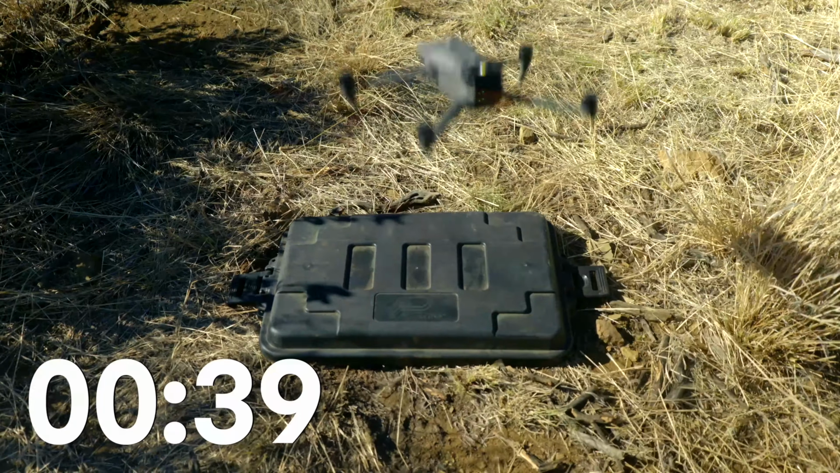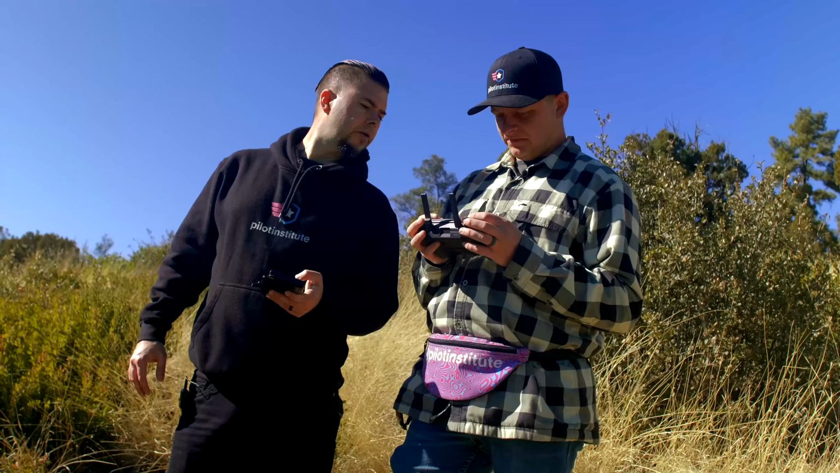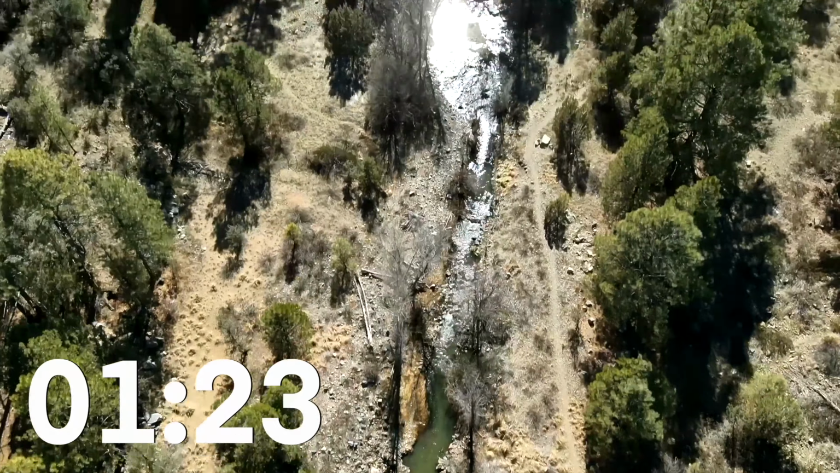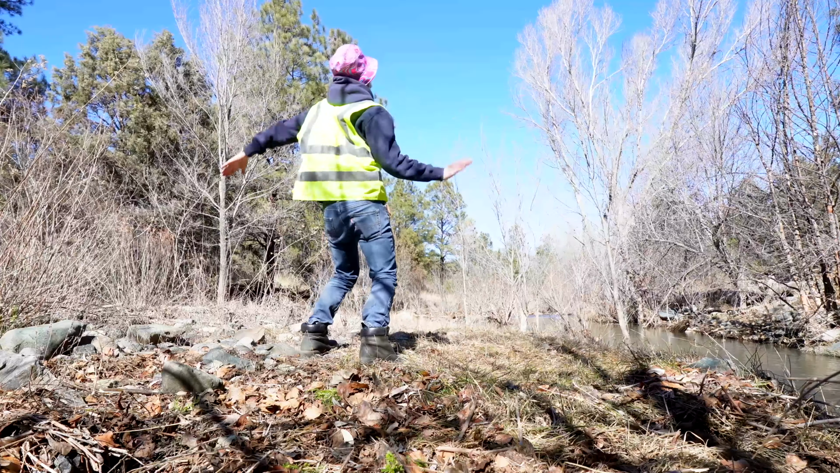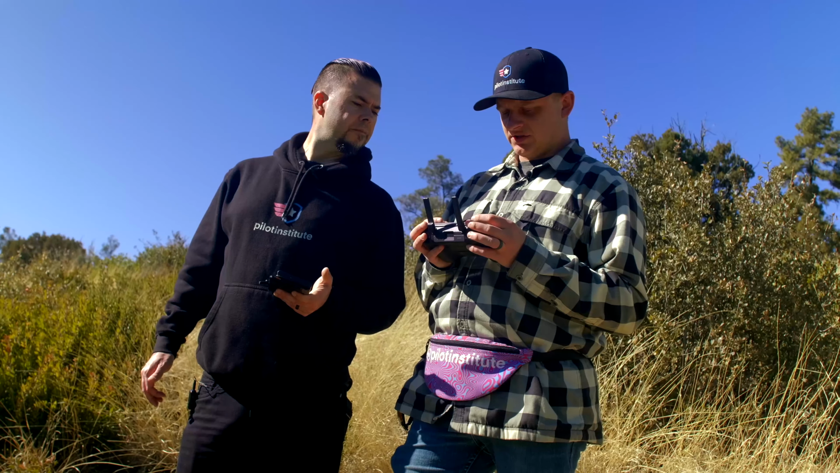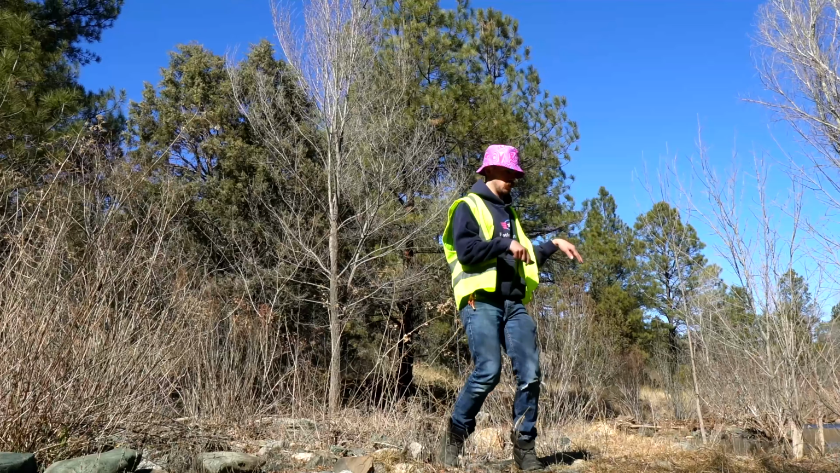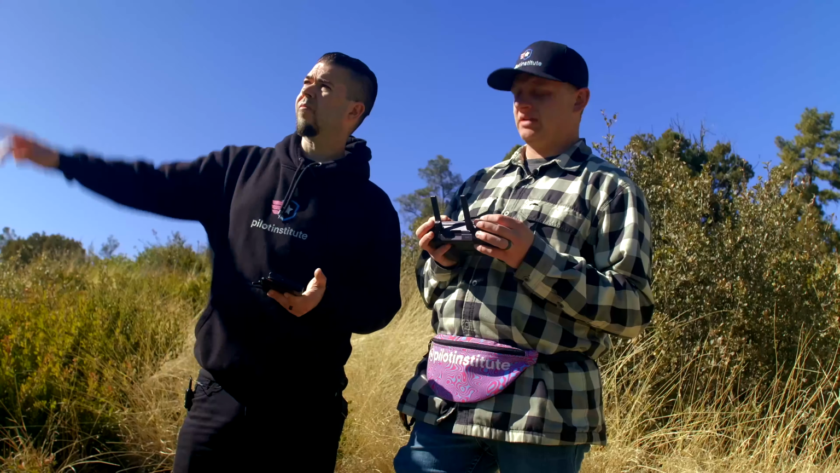Let's get to it. All right, and now I am headed south, taking a quick look at the river, looking for Ethan. Ethan's out there somewhere. Where are you? Down over here by the river, doing a little dancing. I am still following the river. I'm not seeing anything of interest just yet. Nice and high above it. Still got line of sight.